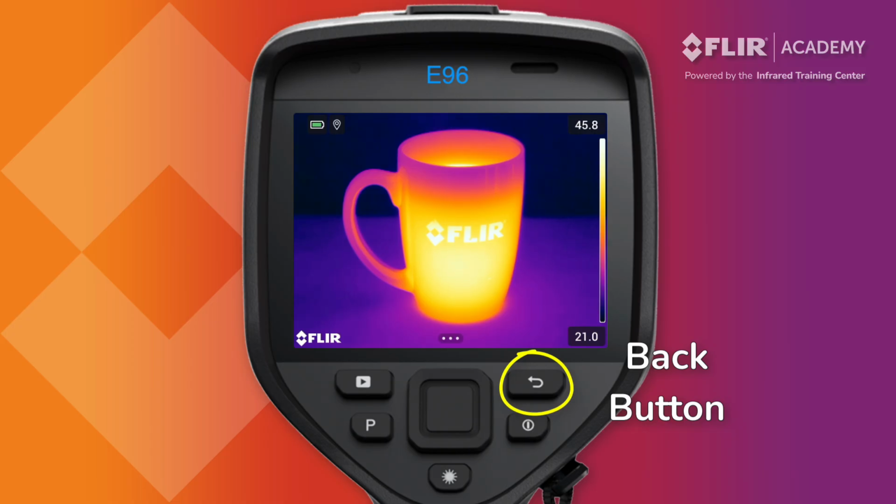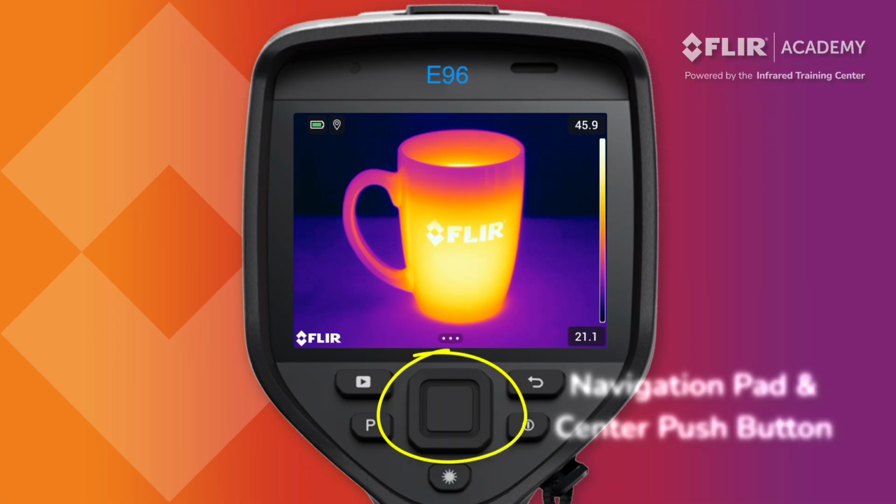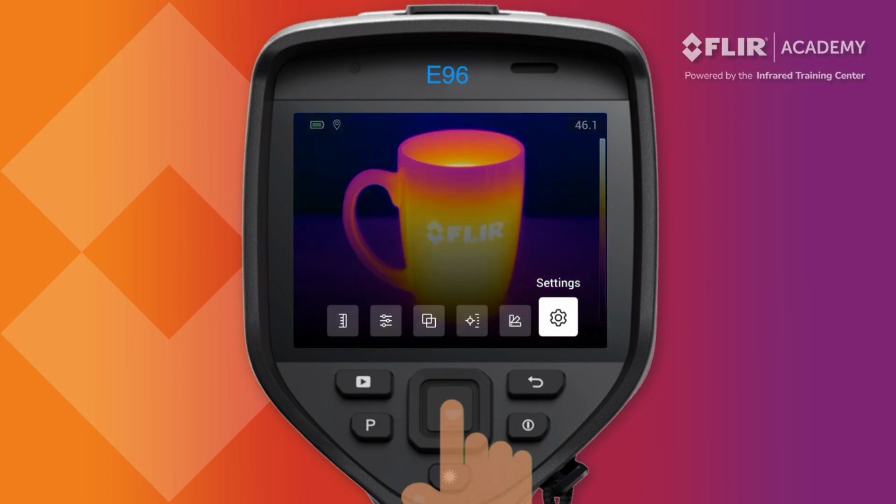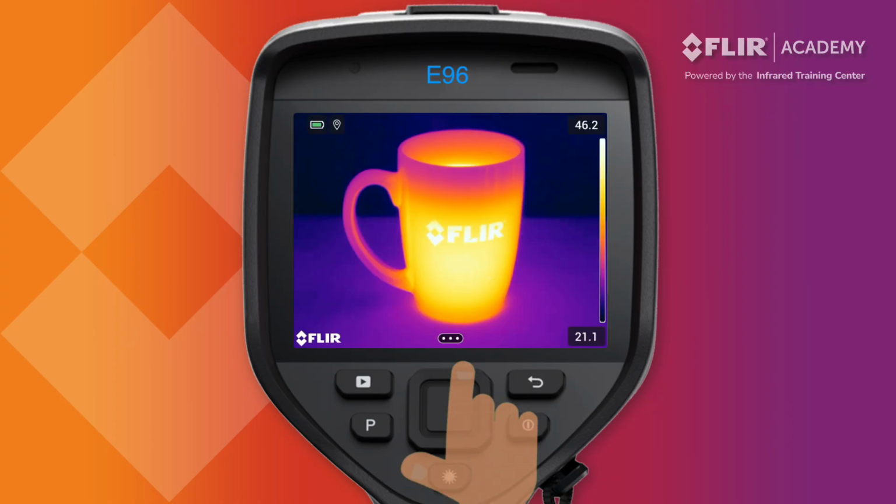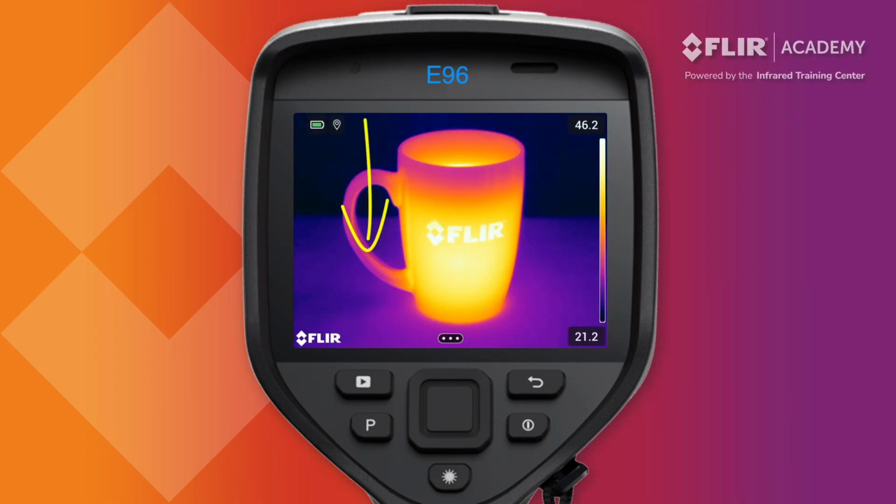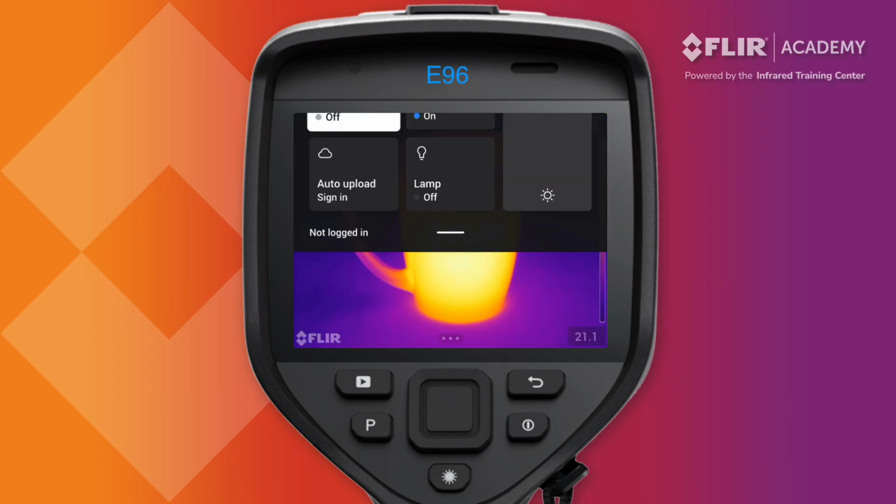Above the power button is the back button. This backs you out of any on-screen menu or selected option. The navigation pad with its center push button is used to move around the menu system and select the various options. Pressing the center button opens the selected option on the menu. The EXX series thermal imager is also touchscreen driven. Tapping the three dots at the bottom of the display provides another way to open the main menu. A hidden menu can also be accessed by swiping down from the top of the display.